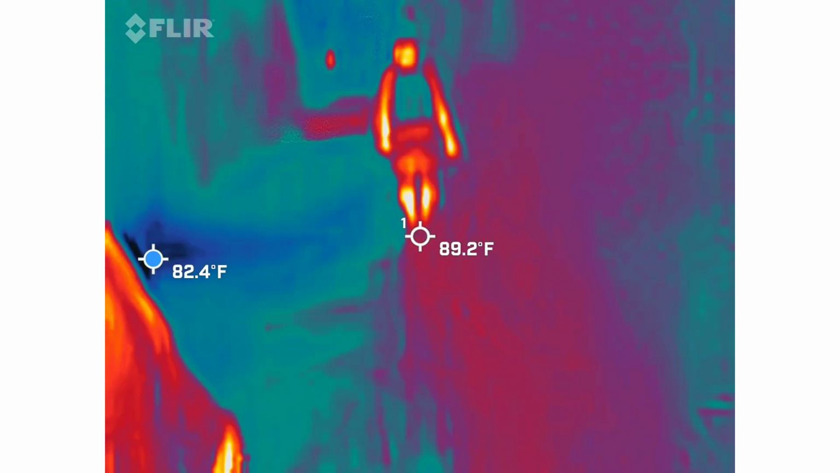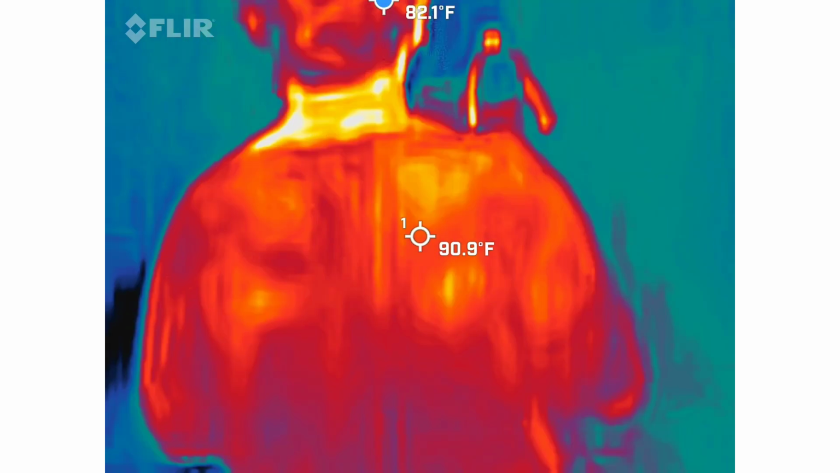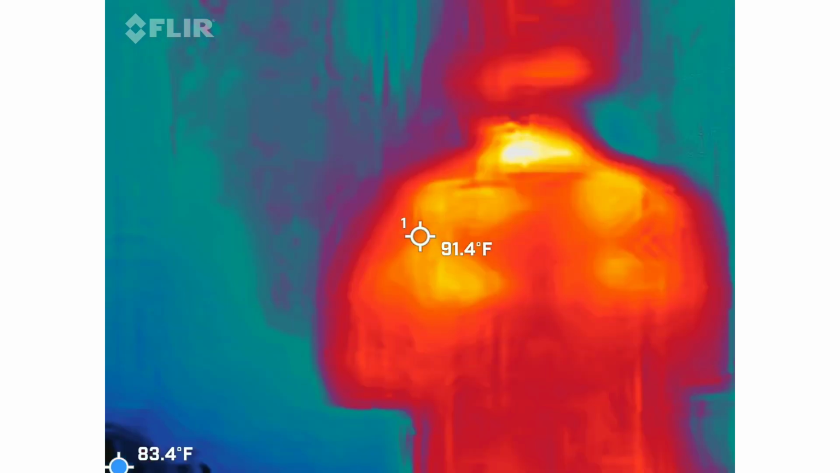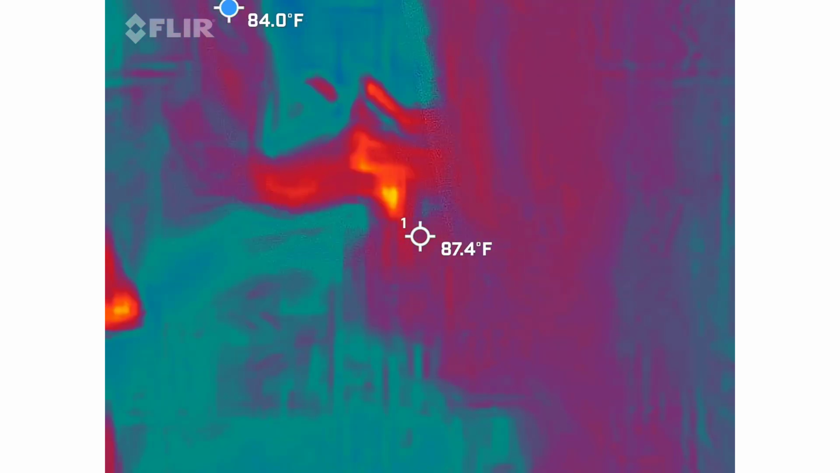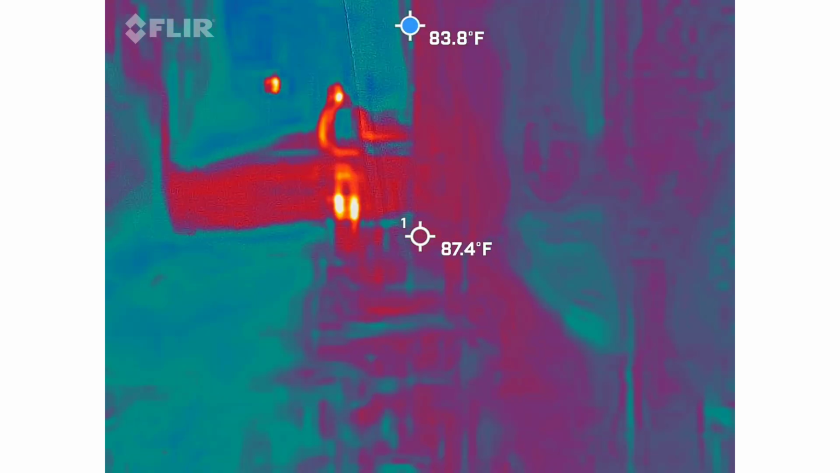Go slow. Whoa. 9.2. That's a crazy brick.